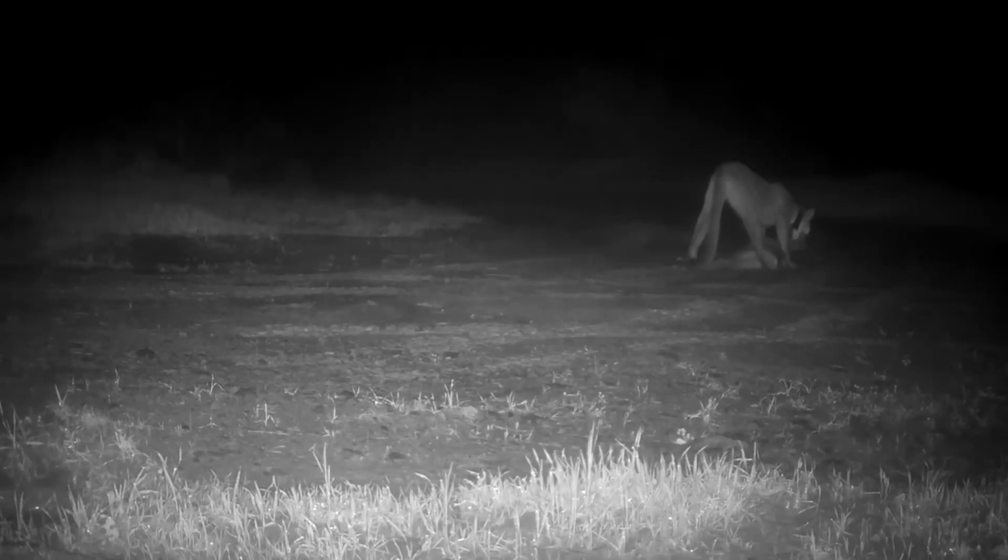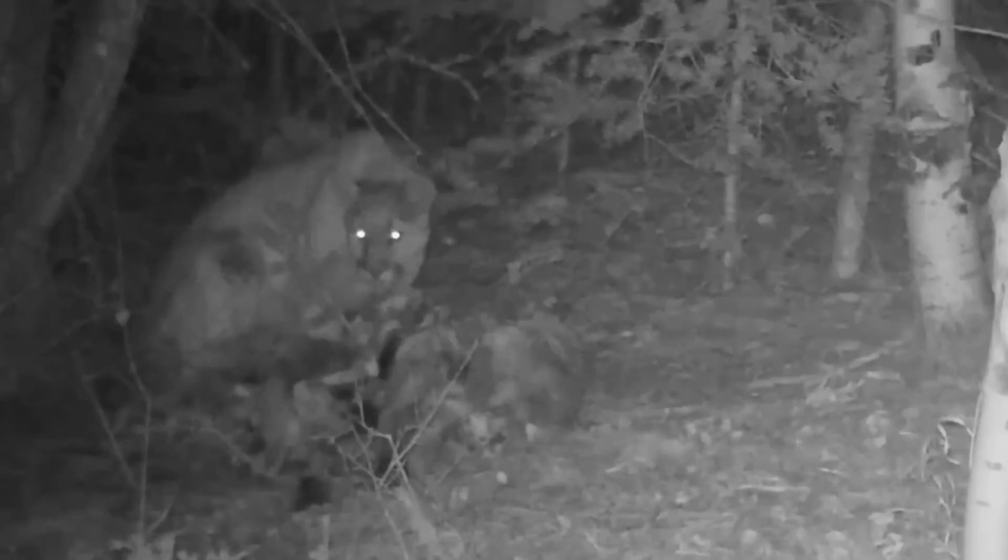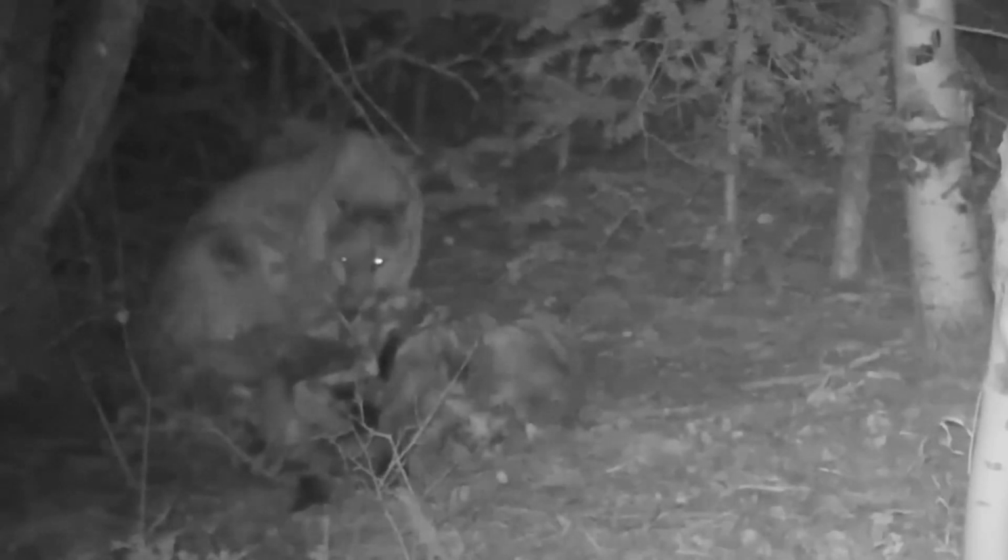At first, the coyote could be seen running away from the camera's range of vision, and shortly after, the mountain lion appeared and chased after the coyote. And after a few seconds, we could hear the coyote screaming for help, indicating that the mountain lion had caught it. That's how fast these deadly lions are.